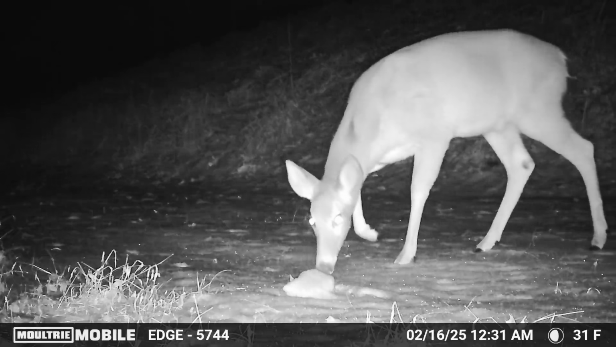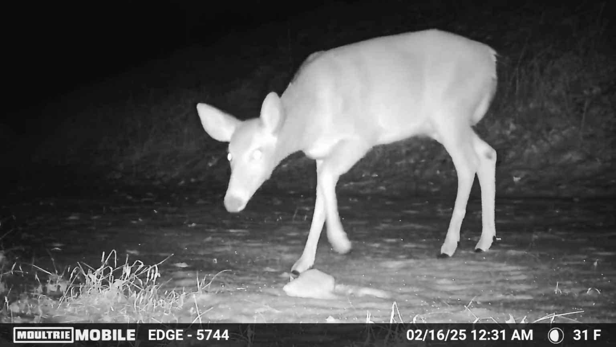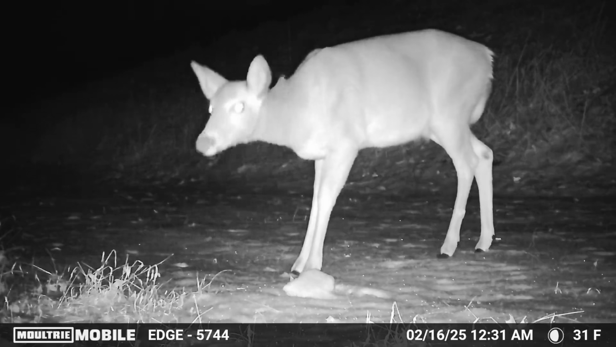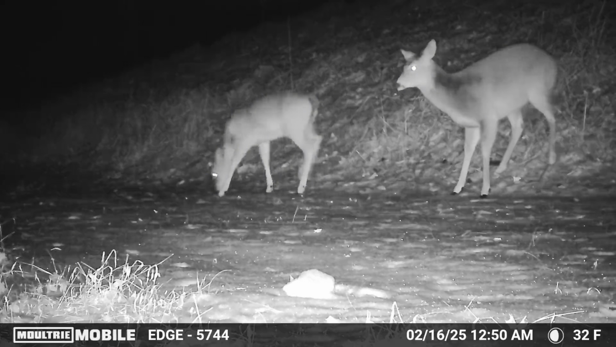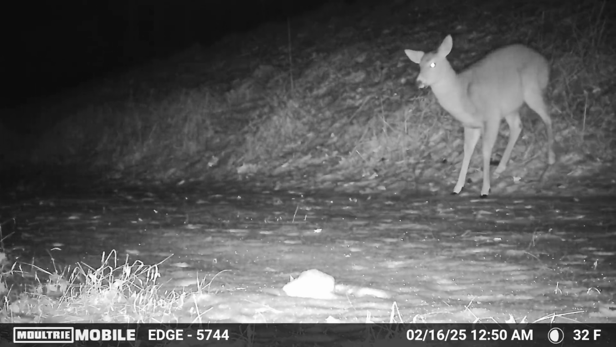Here's the same doe from earlier in the day with the neck injury. As she turns here a little bit, you can see the tuft a little bit better, tuft of hair there on her neck. Not sure exactly what it is, but doesn't seem to be bothering her. She looks pretty healthy, and she's very curious of the shrimp. Here's a few more does passing through the area.